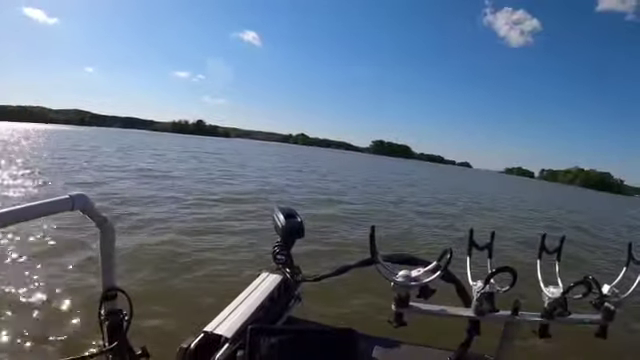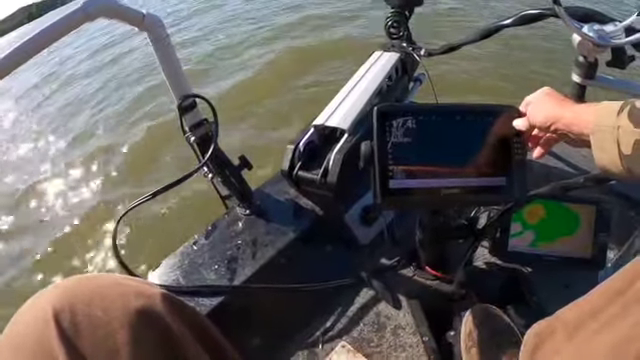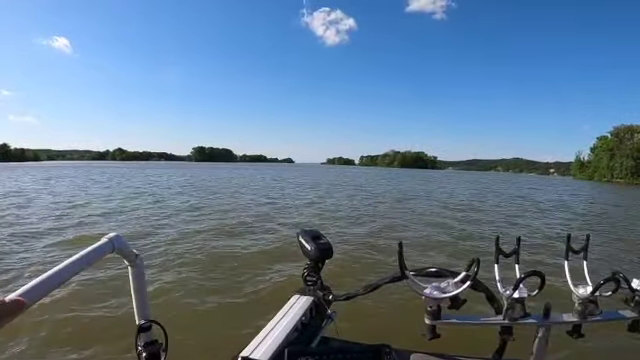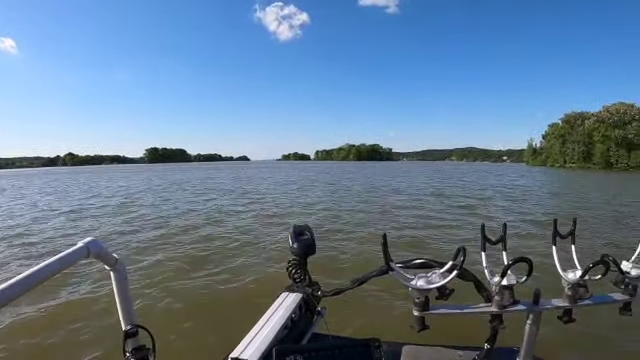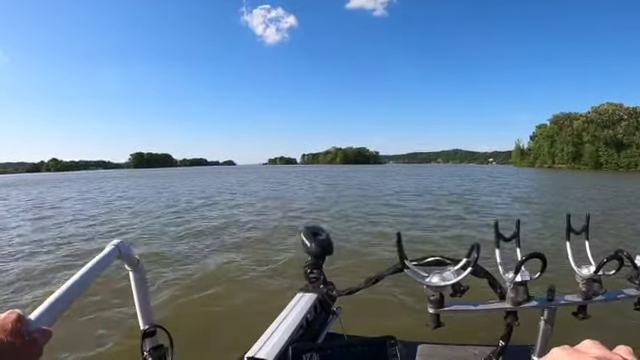But anyway, lost my concentration of whatever I was talking about. But anyway, fishing's fun. It ought to be fun. That's the way we need to go about it.